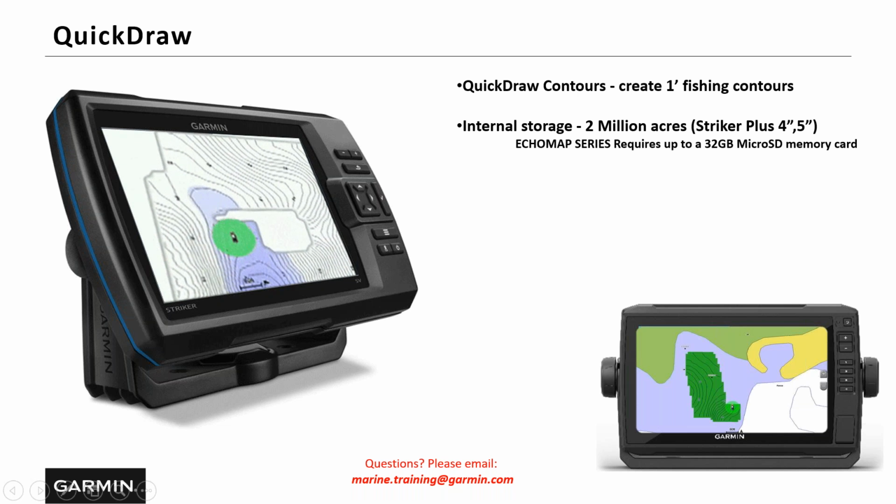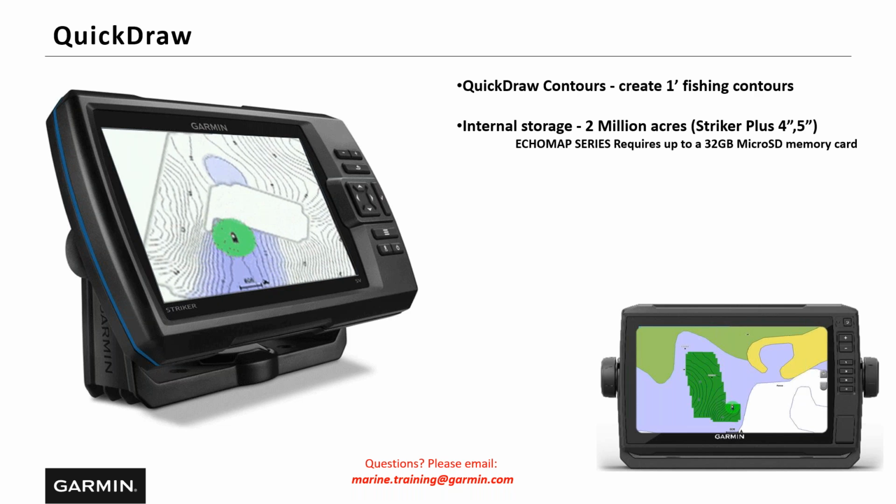So if you're not using QuickDraw now, turn it on, use it.